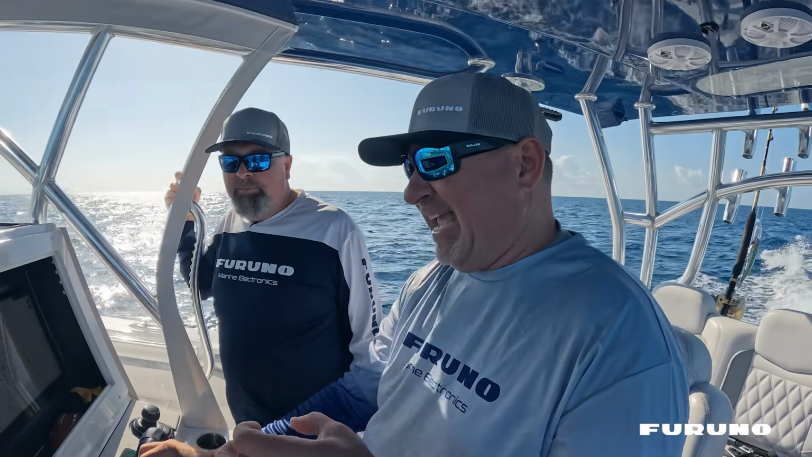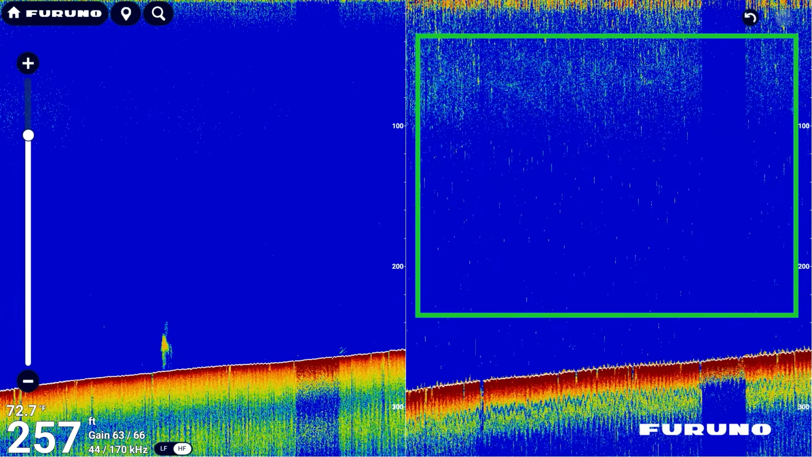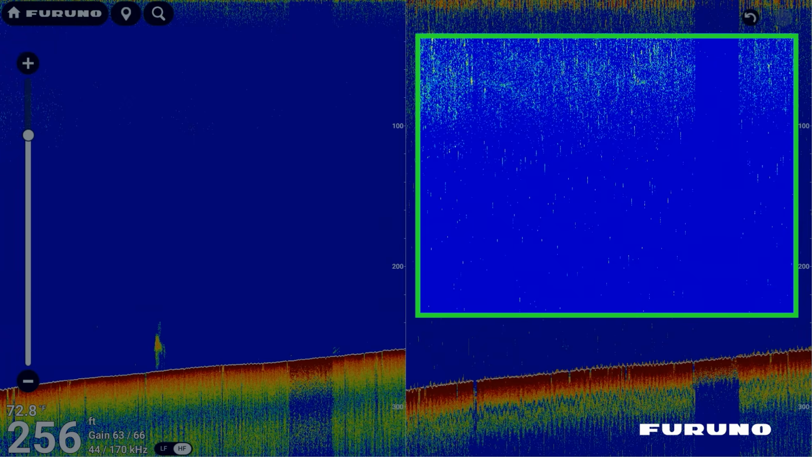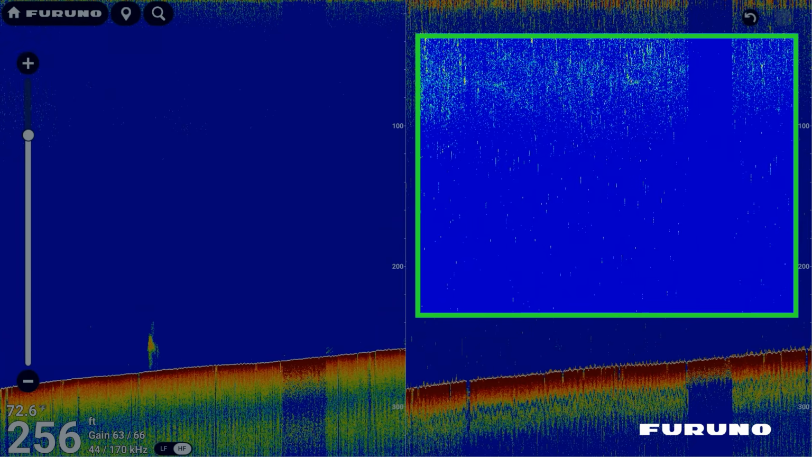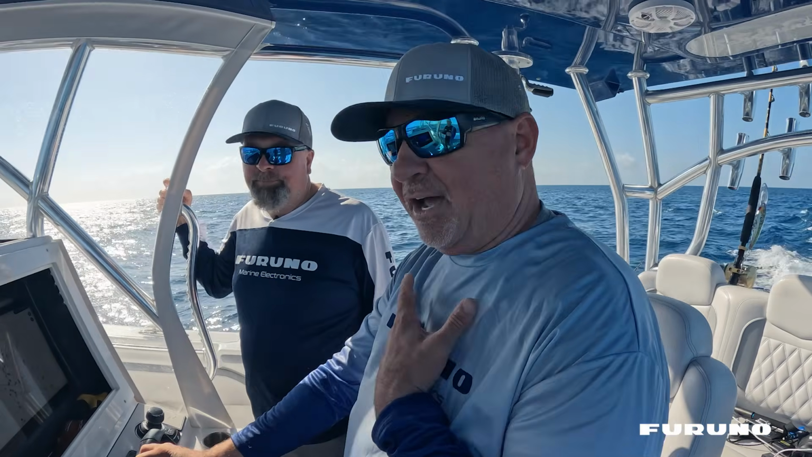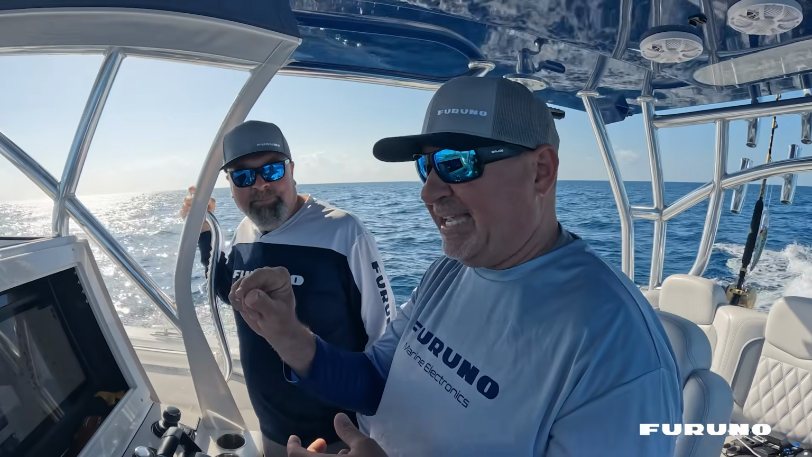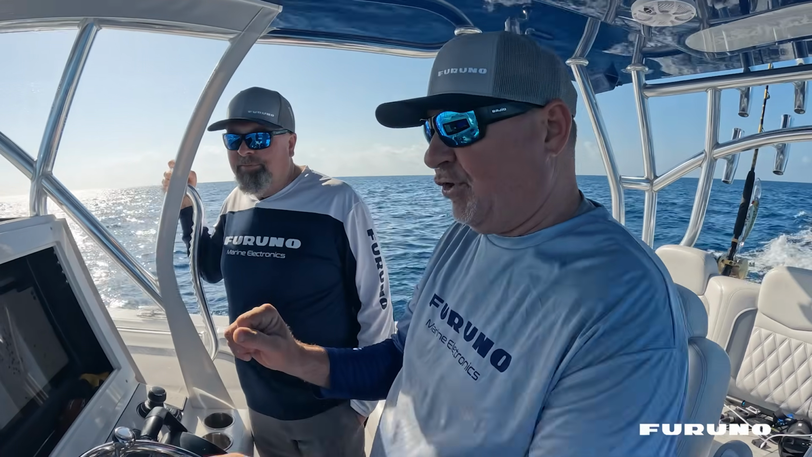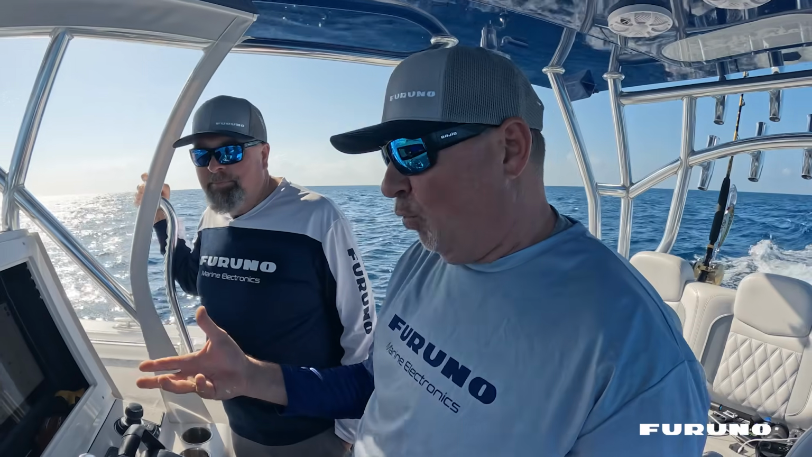I like to run my gain a little hot. You'll see a lot of, I don't want to call it static, we'll call it snow. There's some specks on the screen, and those specks could be as minute as air bubbles or a very small temperature change in the water. But I want to see that. I want my machine to be as sensitive as it could be. So I'll increase my gain until I see a little bit of fuzz, so to speak, on the screen. I could always bring it back down and reduce the heat if I wanted to.